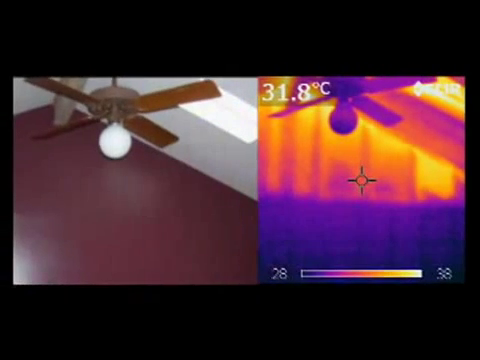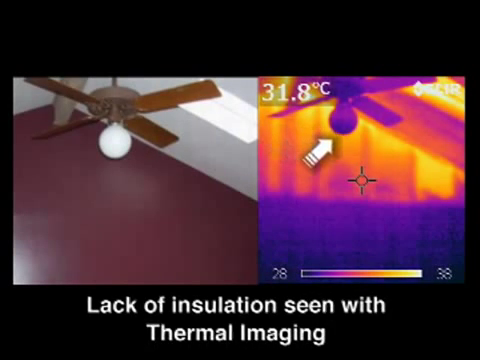If you'll see in the first image that we're going to display to you, here's one of the examples of the items that may show up in a thermal imaging inspection. You see the bright areas in the cathedral ceiling show that there's a lack of insulation, and that hot air from the attic is causing that upper part of the wall to have an energy deficiency. This is just one of the aspects of thermal imaging.